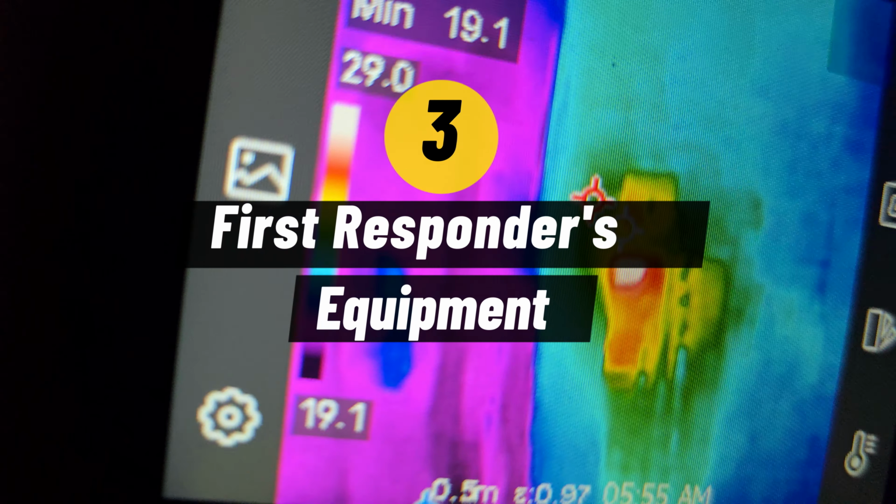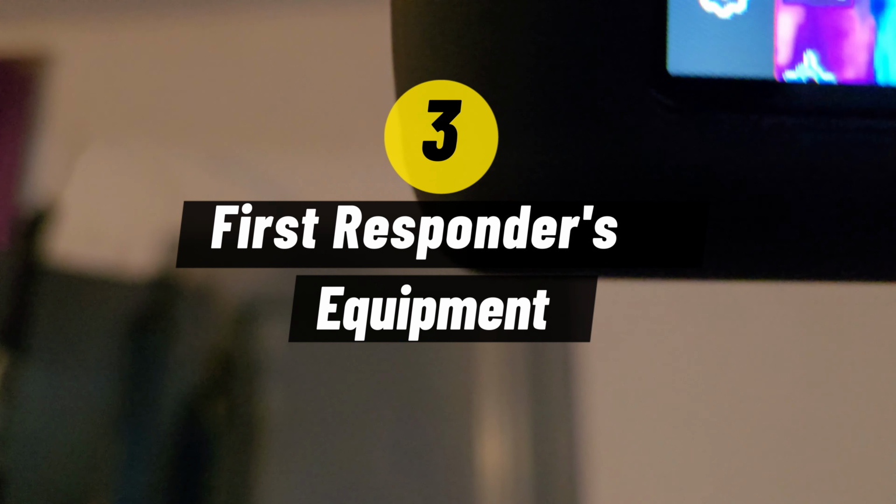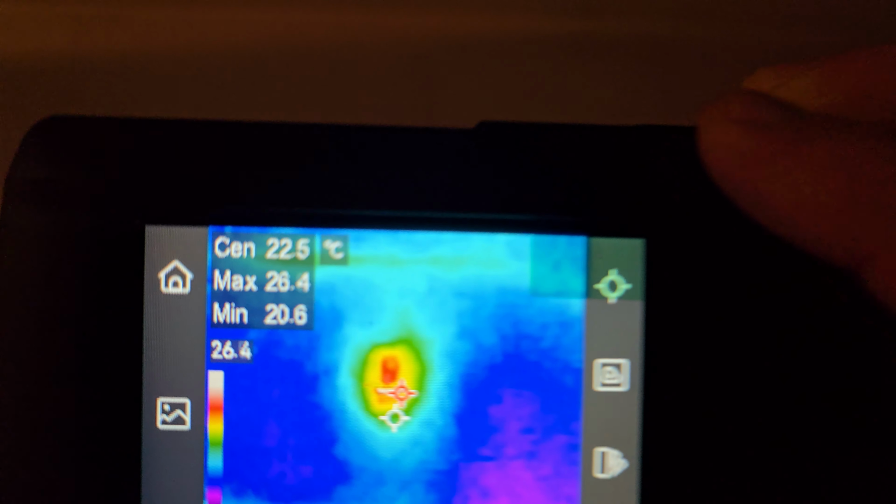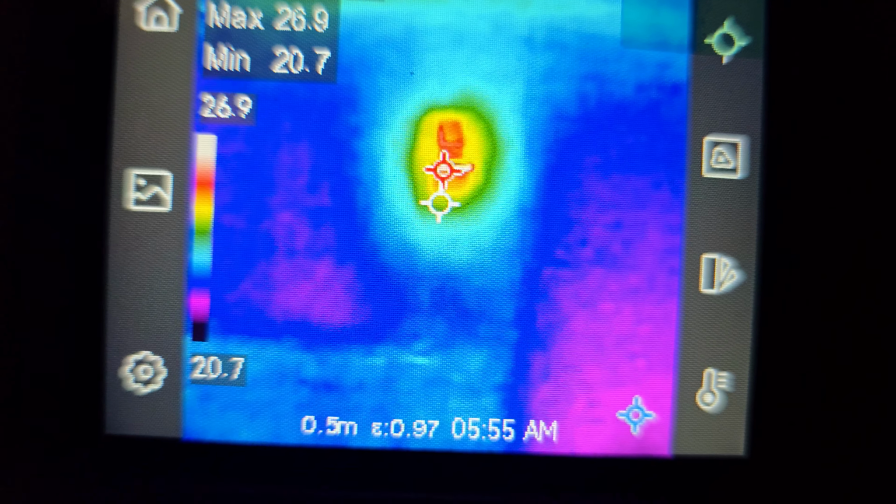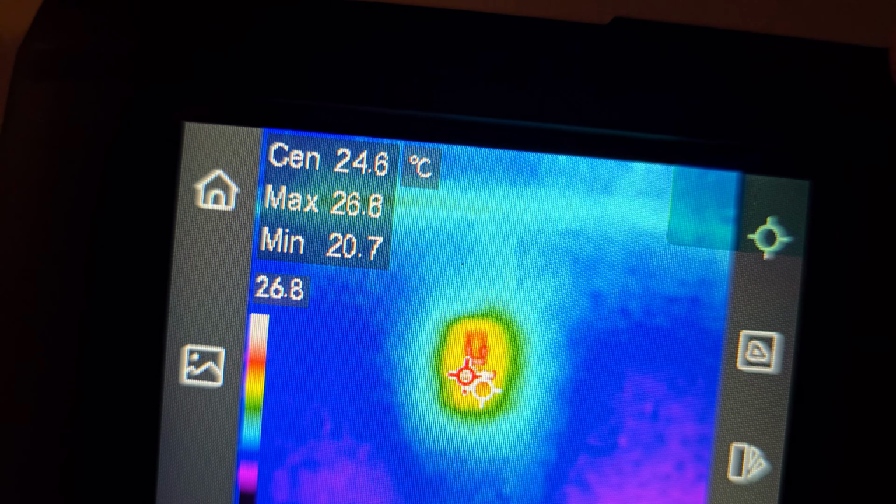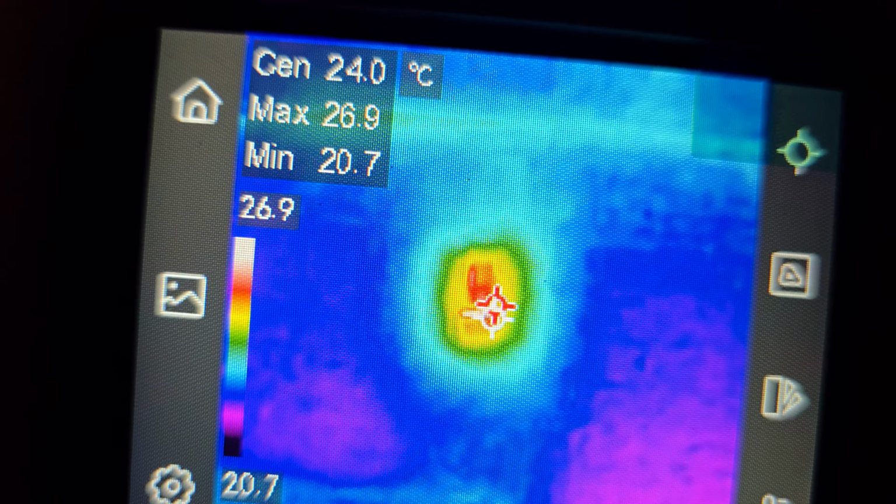You may not think about it, but even for our EMTs and first responders, thermal imaging cameras are an indispensable tool for firefighters because of their ability to isolate points of interest from noise. In other words, thermal imaging helps firemen see beyond the thick clouds of smoke. Wow, that's deep. When you really think about that, wow.